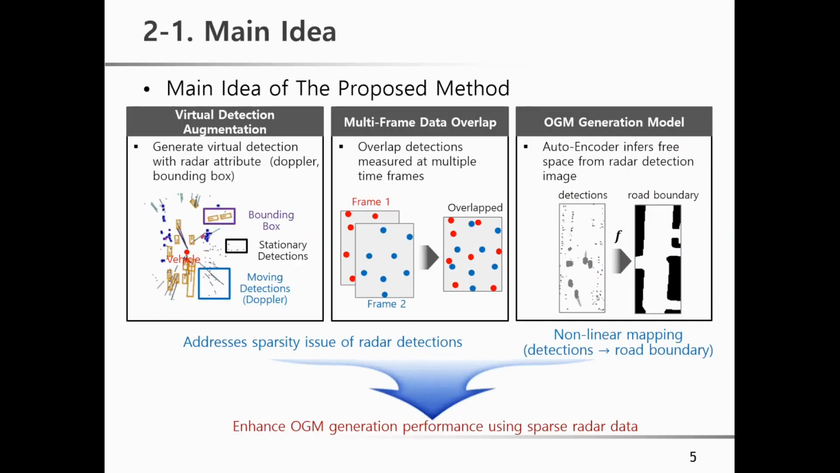The proposed method has three key components. The first one is virtual detection augmentation. I generate additional virtual detections using radar attributes like Doppler and bounding box. It will address the sparsity issue of radar detections. Next one is multi-frame data overlap.